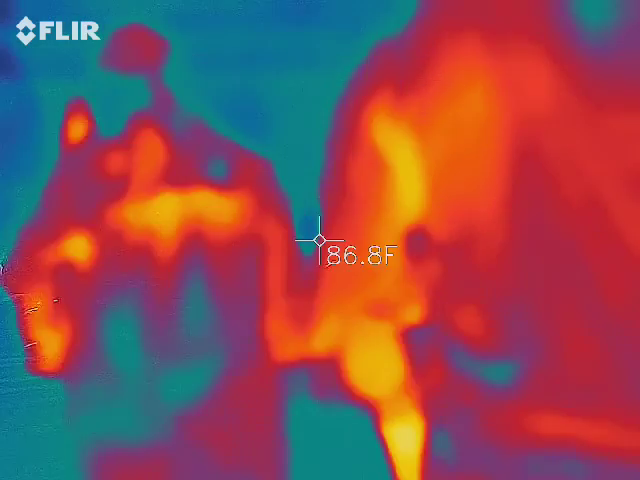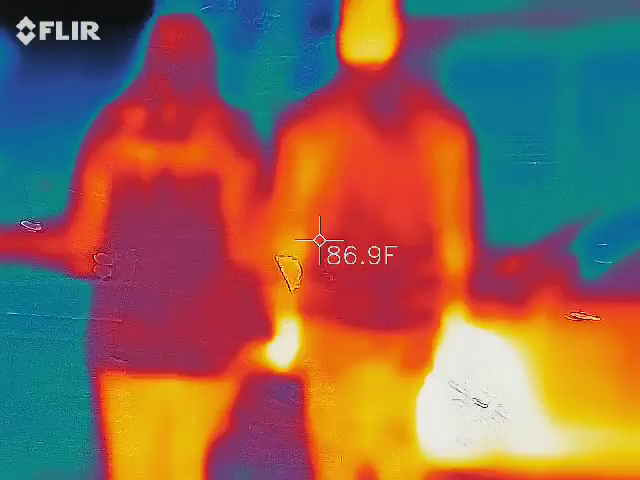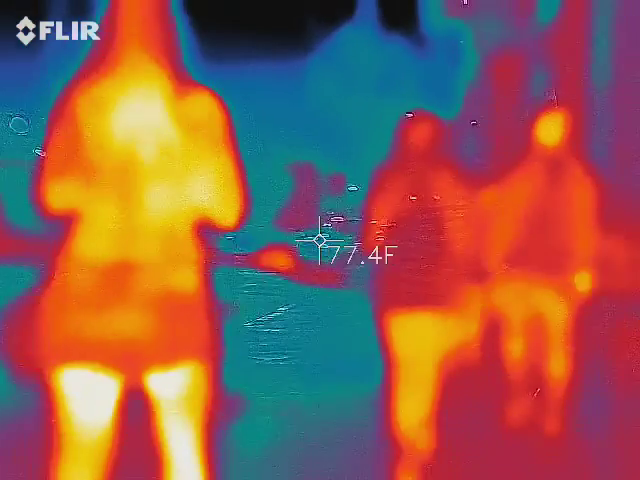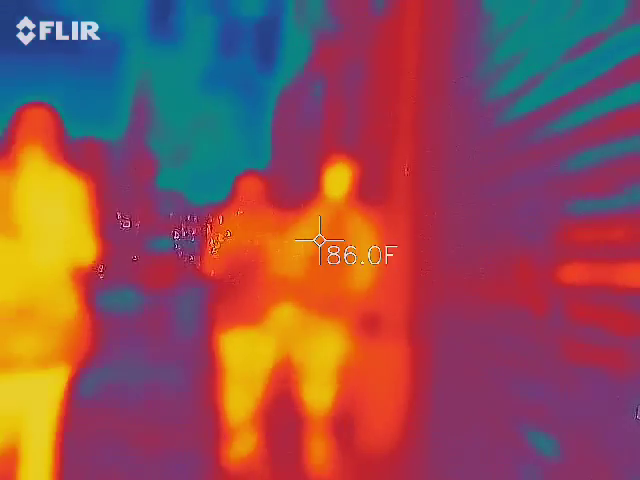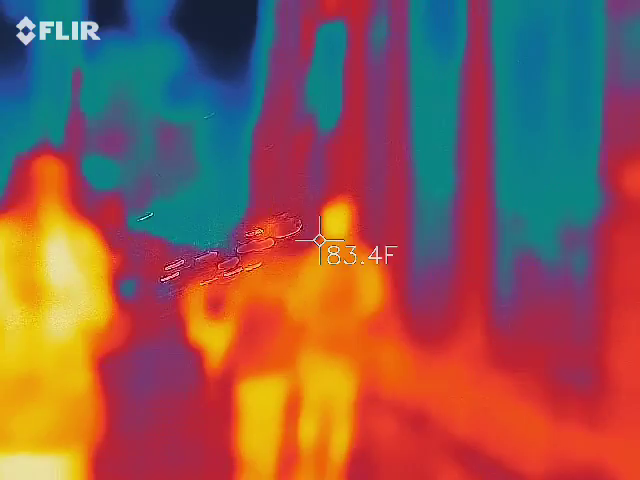Go, go! No, I of course know where I'm going. We need a logo. Does anyone know where we're going? It's fine, walk. I know, I'm sure you do. Ow, ow. Guys, get out of the street. Let's go.